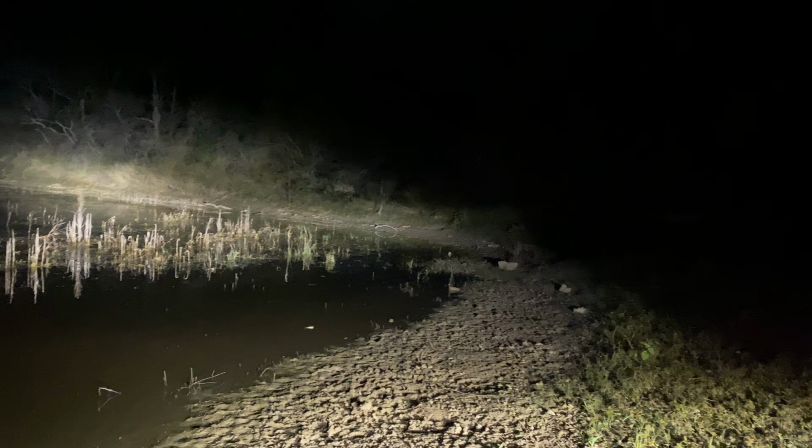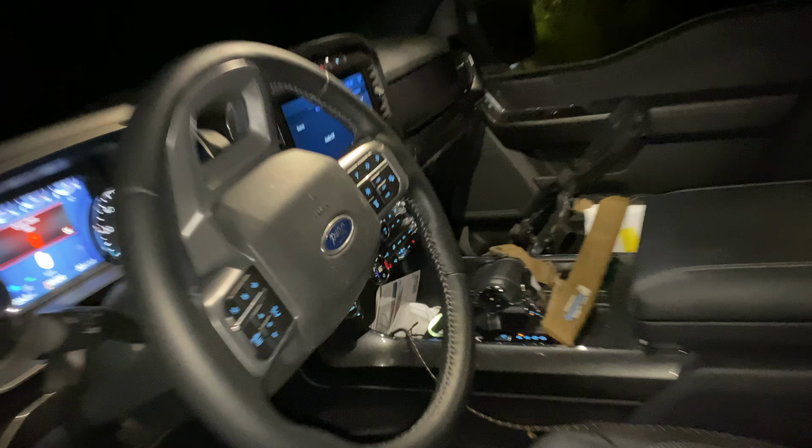Alright, so just dropped a really big, probably a sow, but it fell into this water tank. And I'm not really trying to drag my way through that, so I'm gonna just go ahead and let that one be. 6.5 Grendel!